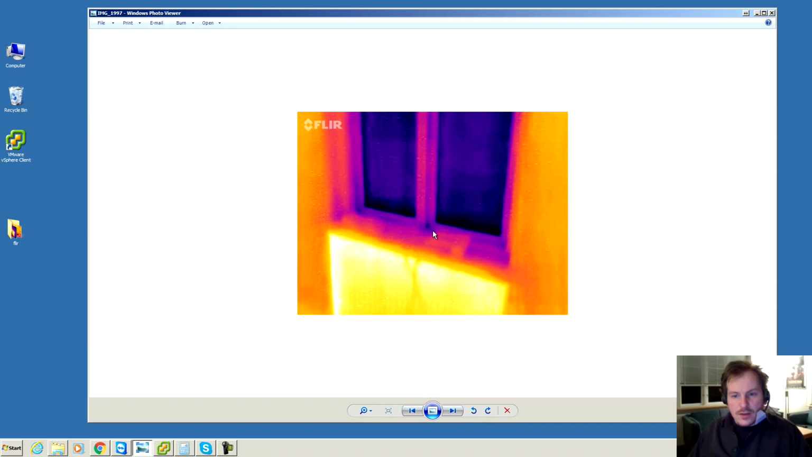And this is a window and a radiator underneath it. So these little black spots would be places where the window is not entirely closed to the outside. So there would be a little bit of cold air seeking in here. But this is a single layered glass window, so it's not good. It's probably one of the more expensive windows.